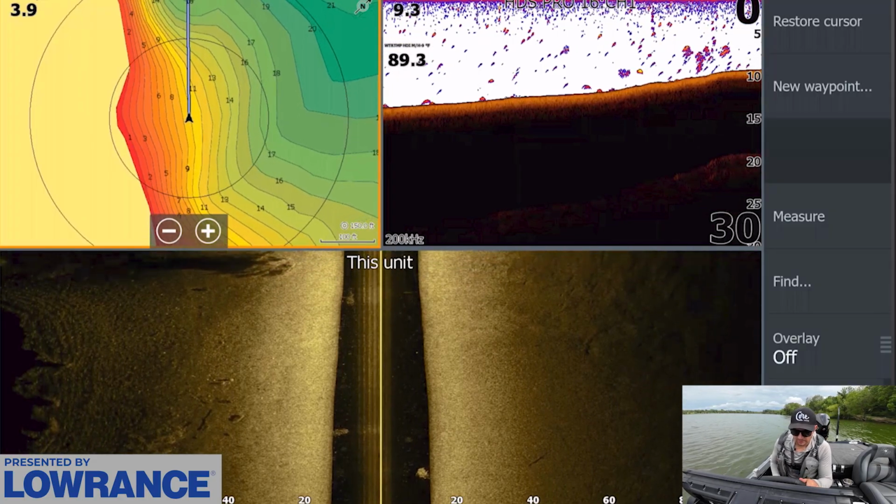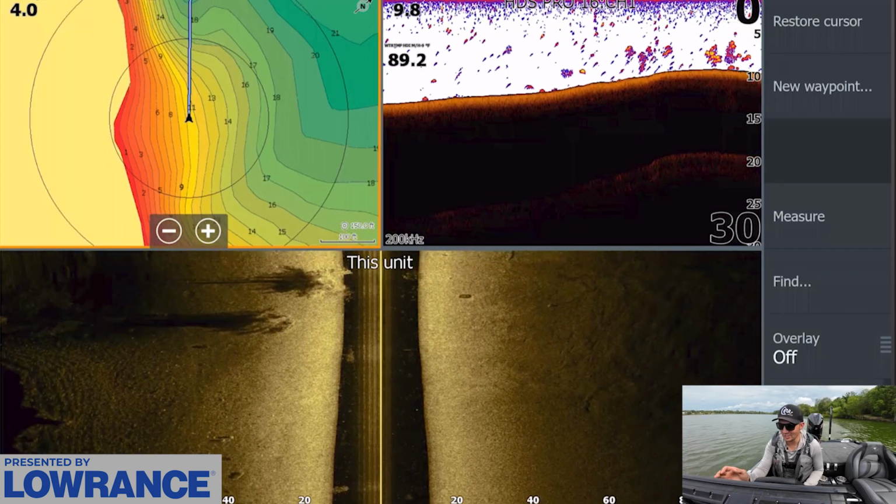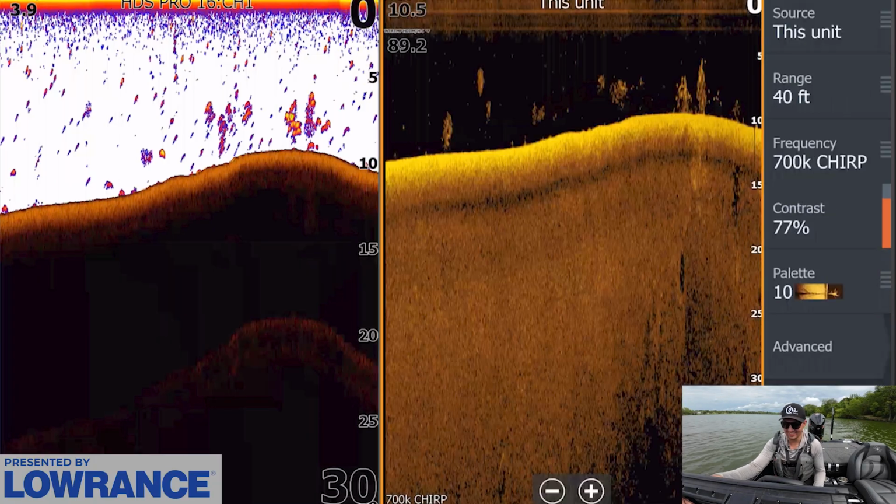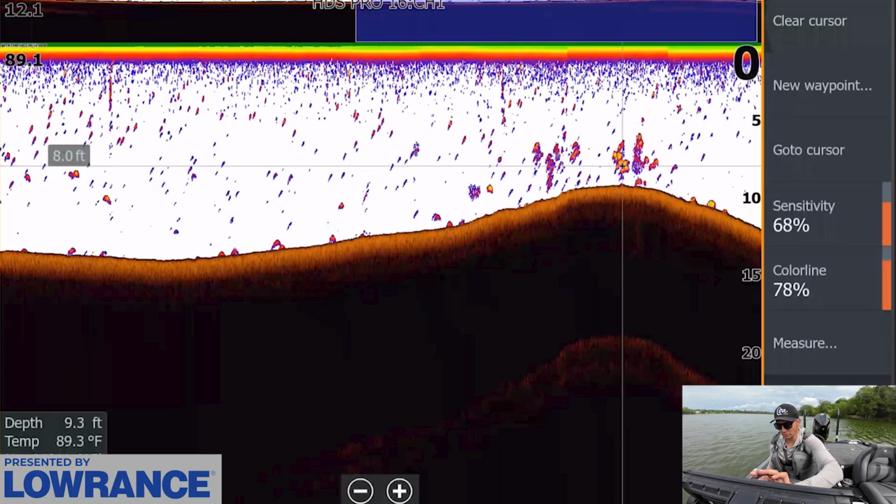Some of the brush is shallower than that too, I know. There we go. There's those brush piles we're looking for. We actually see there's a bunch of fish around this one. You can even see them on 2D. That's crazy. Look at all of them. You can see them like crazy stacked up on 2D sonar in that brush pile. These are all fish right there.